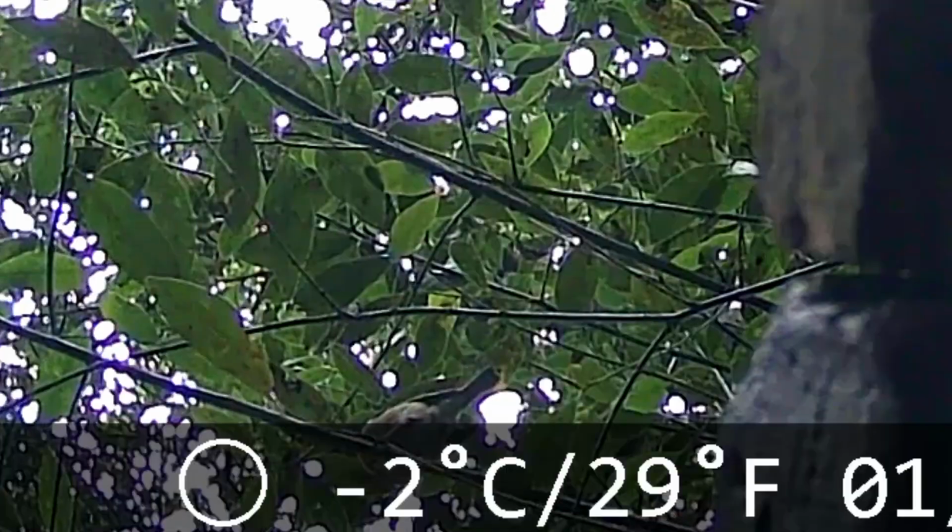In this shot, a robin is shown inside of a tree, and the camera caught the motion of the robin, and how do I know it's a robin? Because a part of the video shows its bright orange breast.